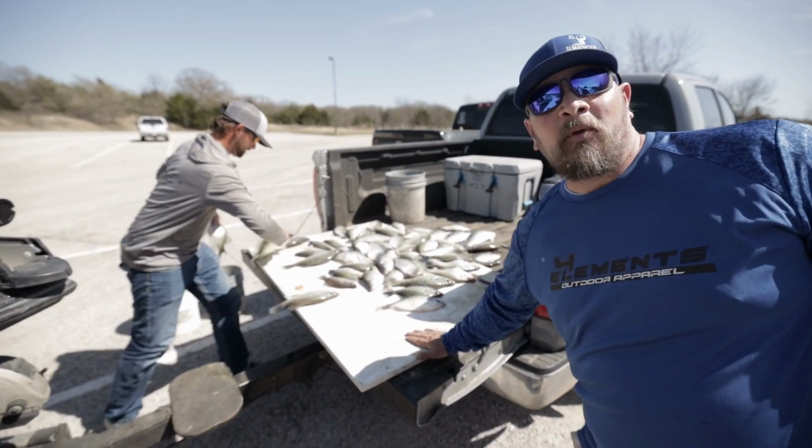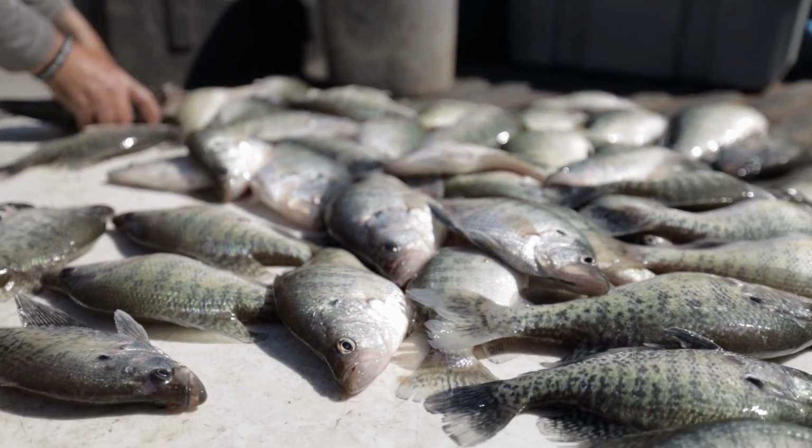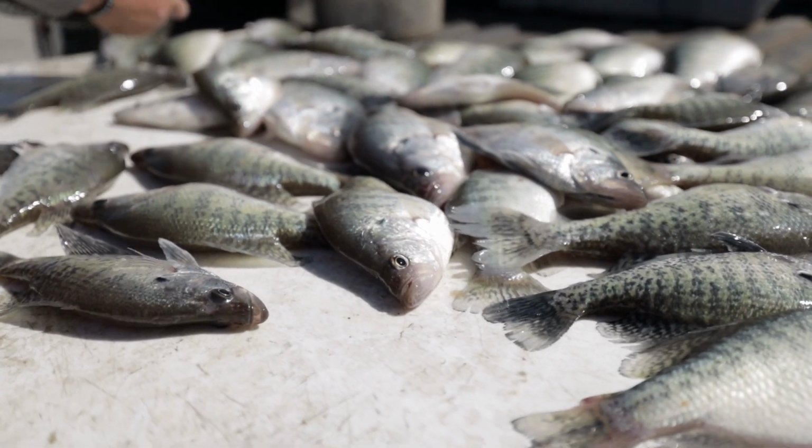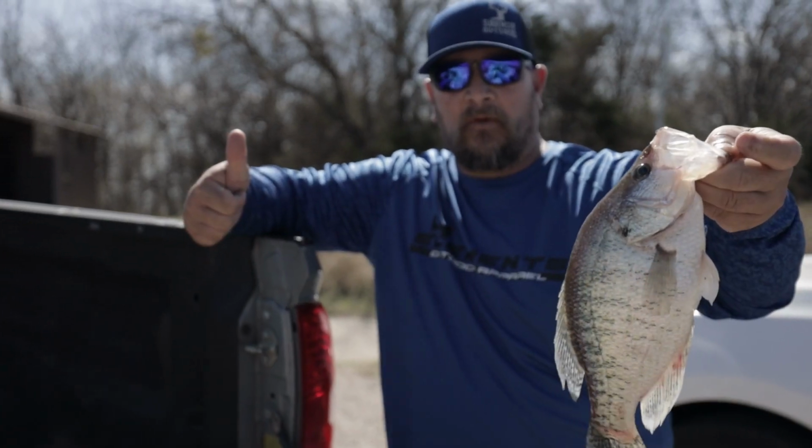Well, we are out of the water, ready to clean the fish. What better place to do it? Right here on the back of a pickup truck. Boom.